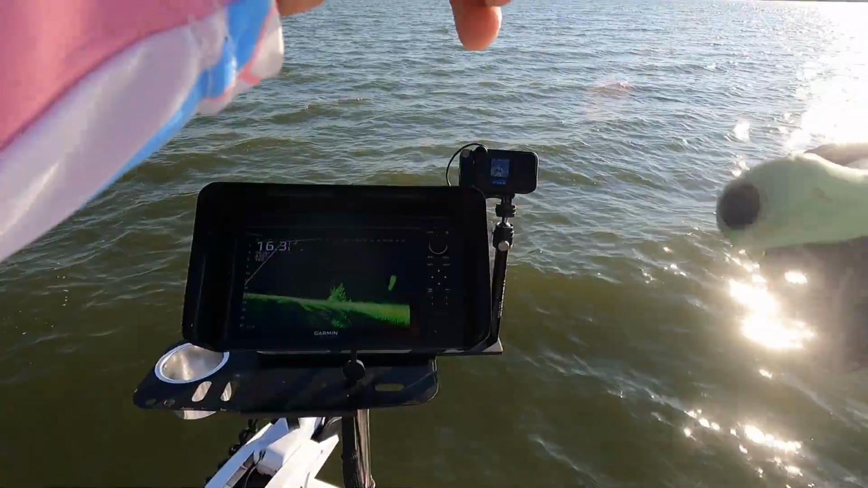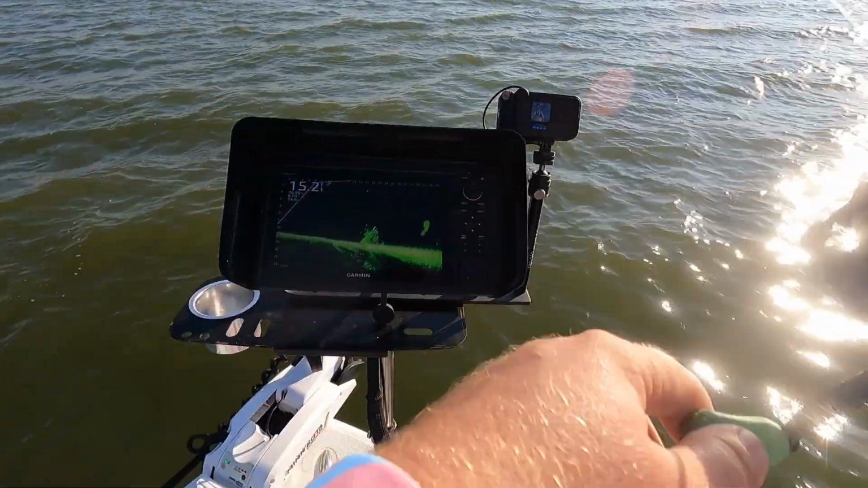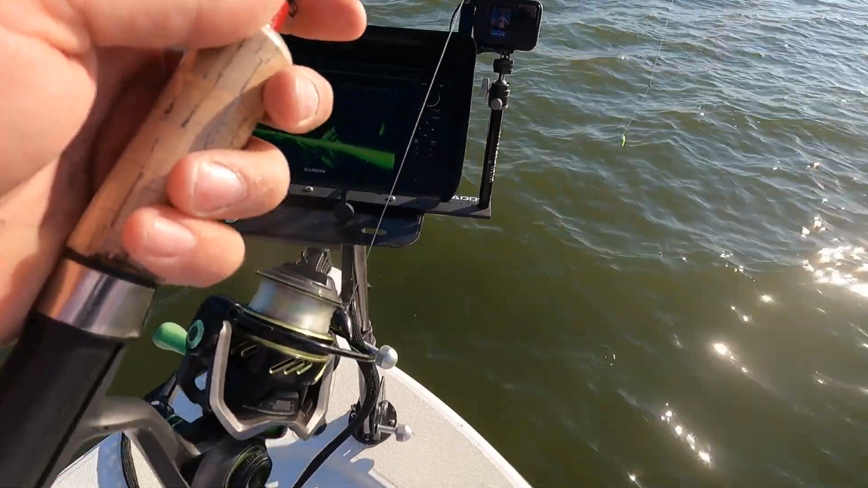Ooh, did you see that rod tip? Y'all probably didn't see the rod tip because I have it pointed down at the Livescope. But we did have a nice strike right there.